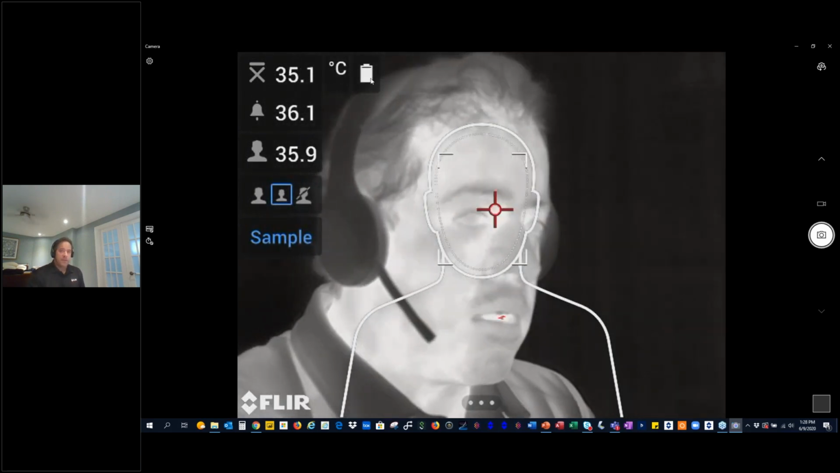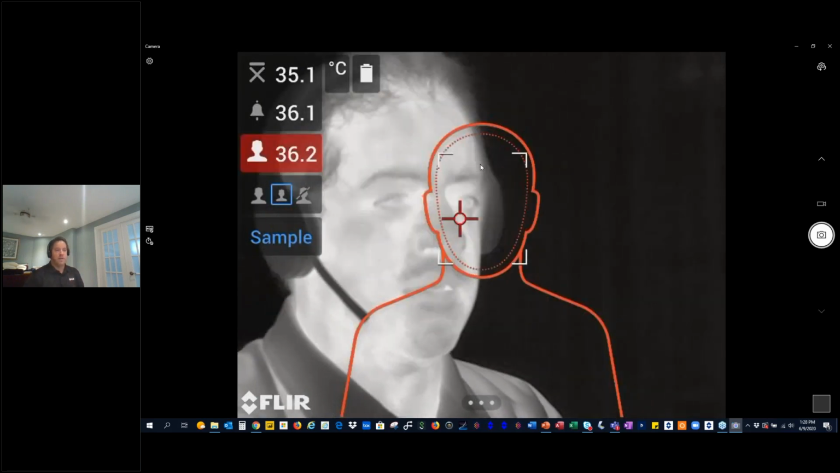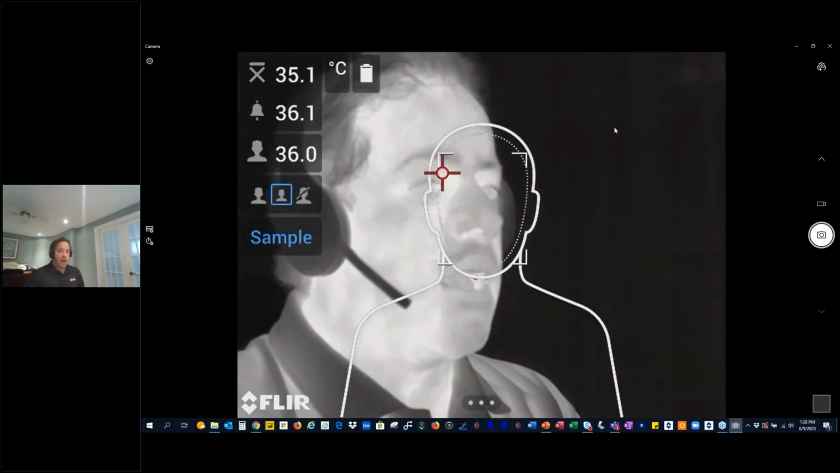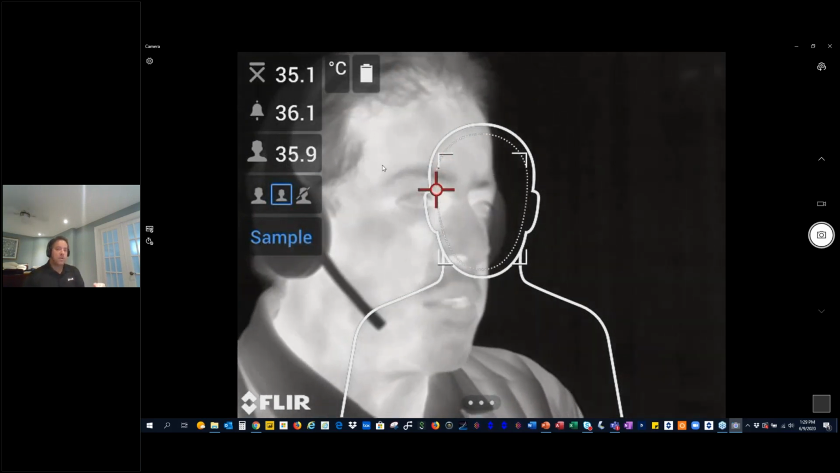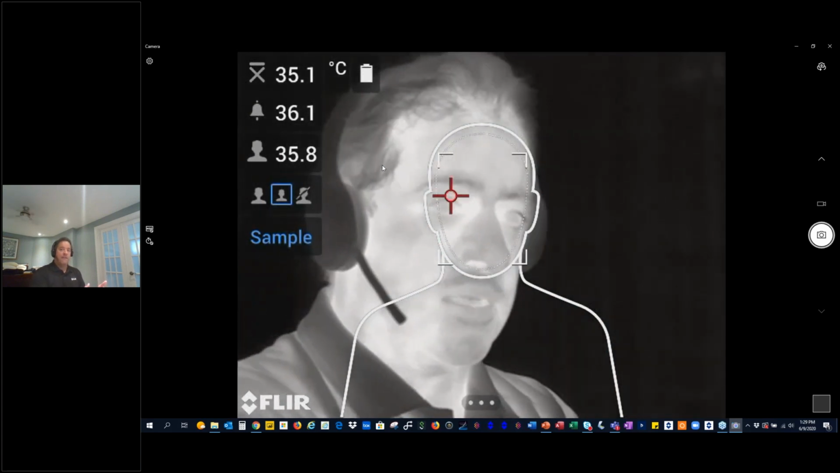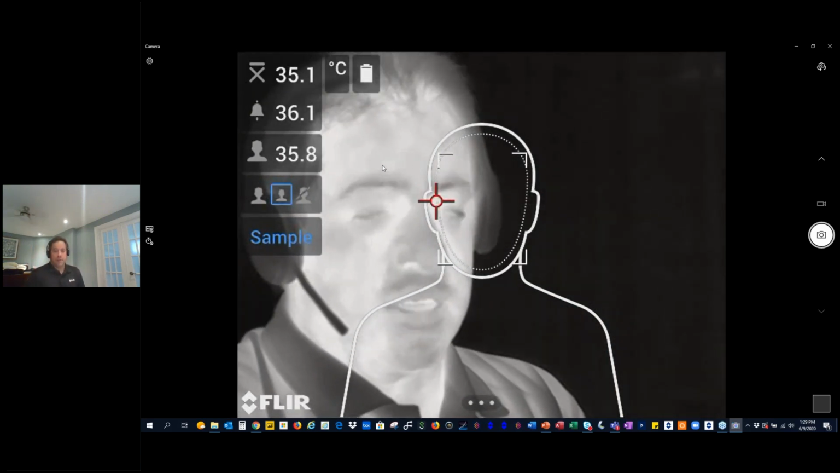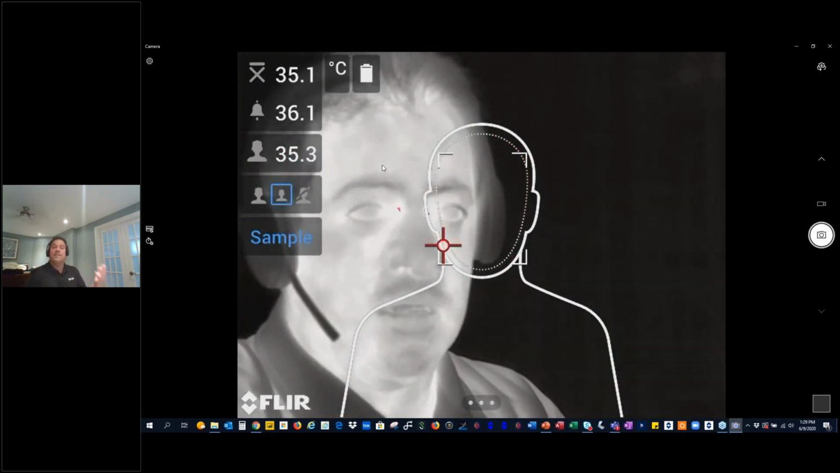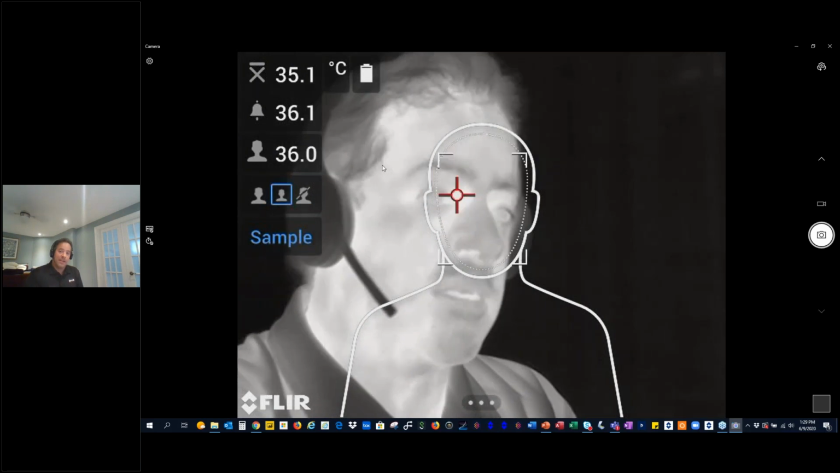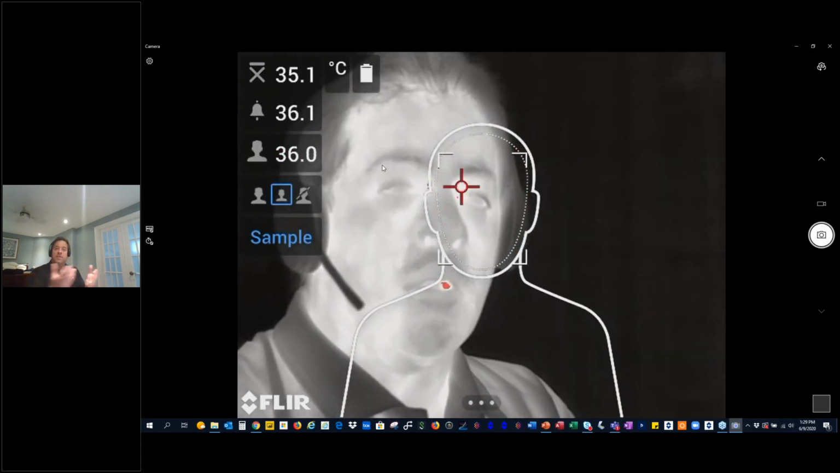The nice part about this is if the environment changes, if it's a night shift, day shift, and there will be changes, you want to update your average because the idea is to eliminate as many false positives or false negatives. If you just set it so anybody over 38 degrees is feverish, well, what happens on a night shift? Naturally, people are colder, which means when they're feverish, they won't be at 38, they might be at 37 or 35. The only way to really know is to average out.